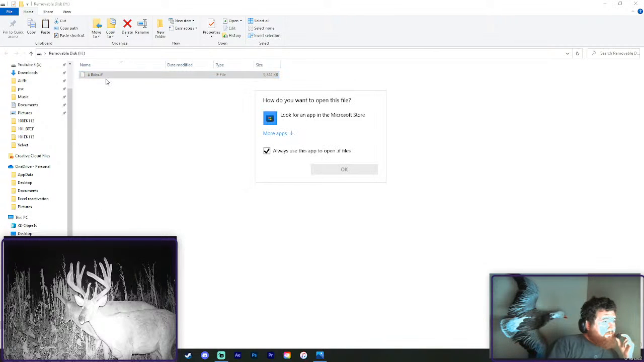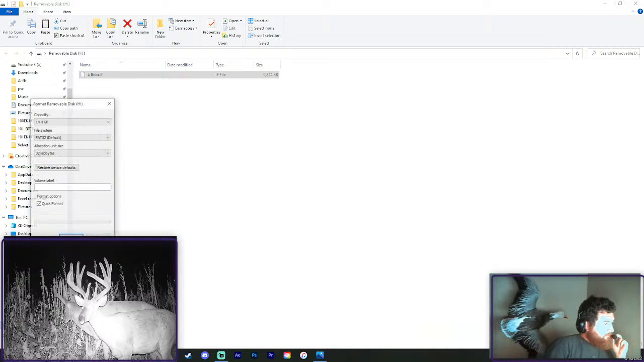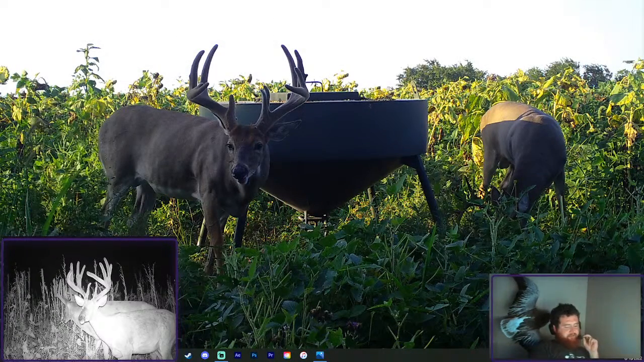This looks like something screwed up with this camera for sure. Like unreadable data. We're getting down to the wire. So that's 2 cameras that we've had not work at all. I'm not really sure which ones they'd be yet, but we'll figure that out here shortly.